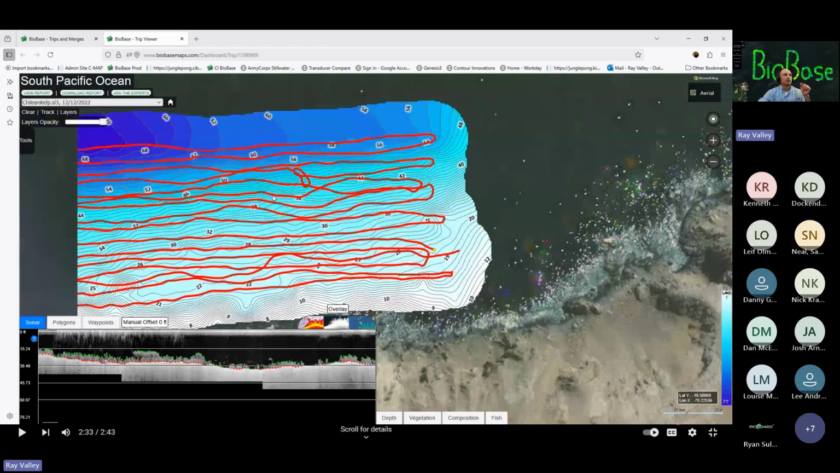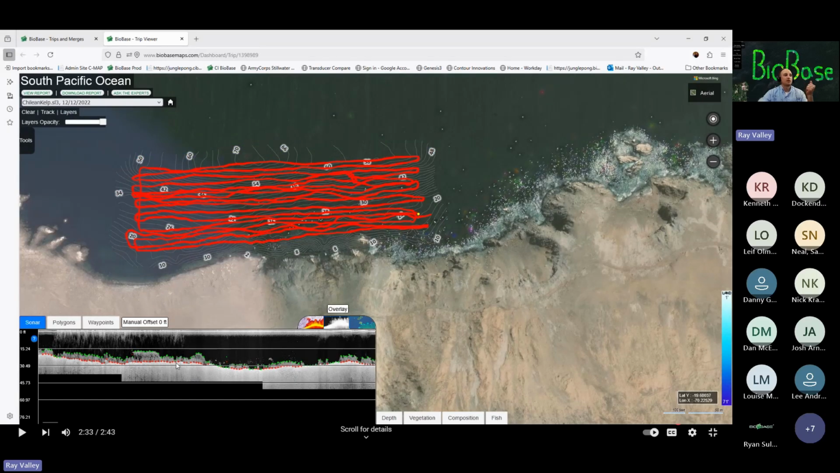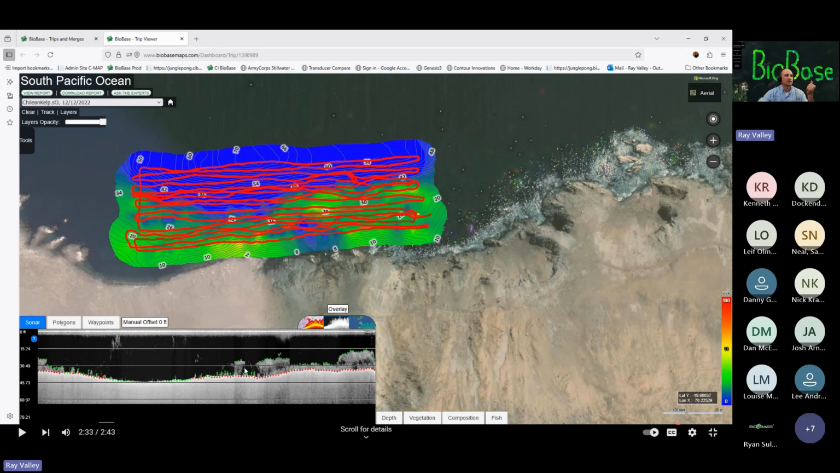So here's your map that comes up, your depth map, your different layers. Let's look at vegetation first. All this stuff is the kelp that's growing on the bottom there. But there's a lot of fish. As we scroll around here, you'll see there's a lot of these little fish things. So just take a mental note of where this vegetation is.